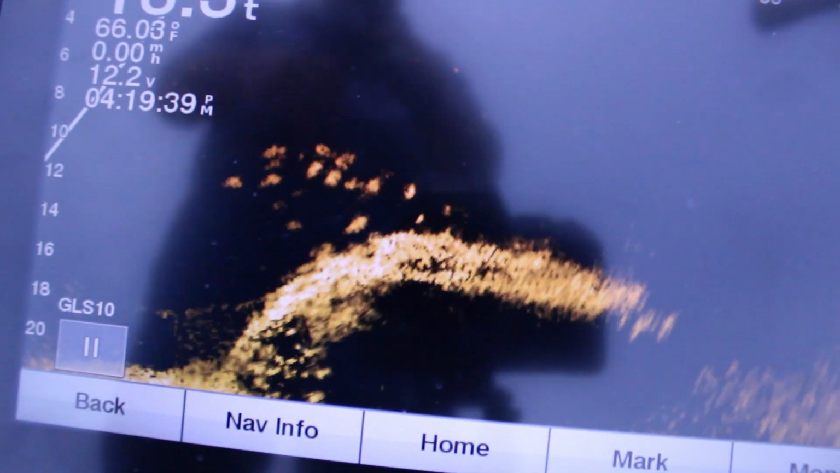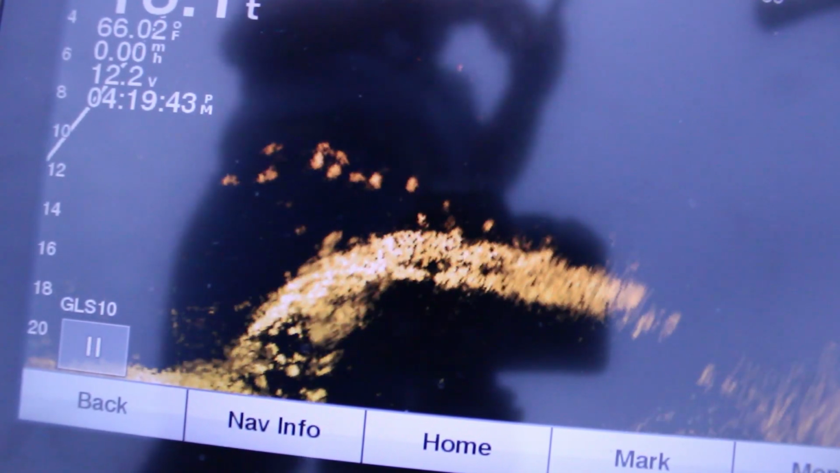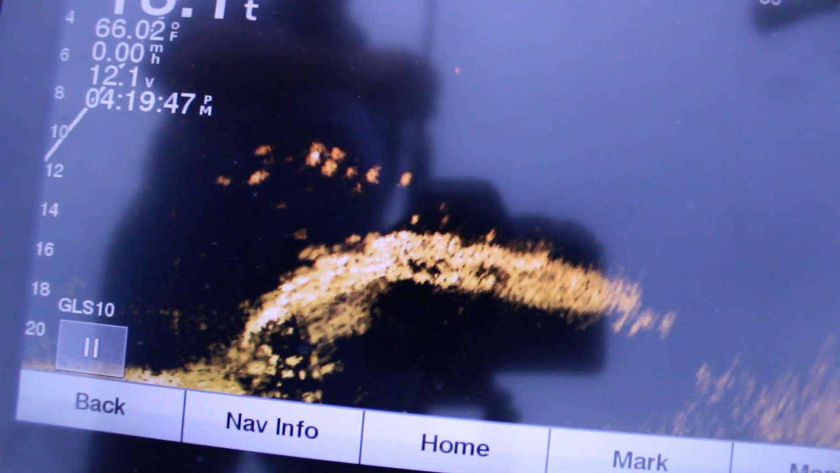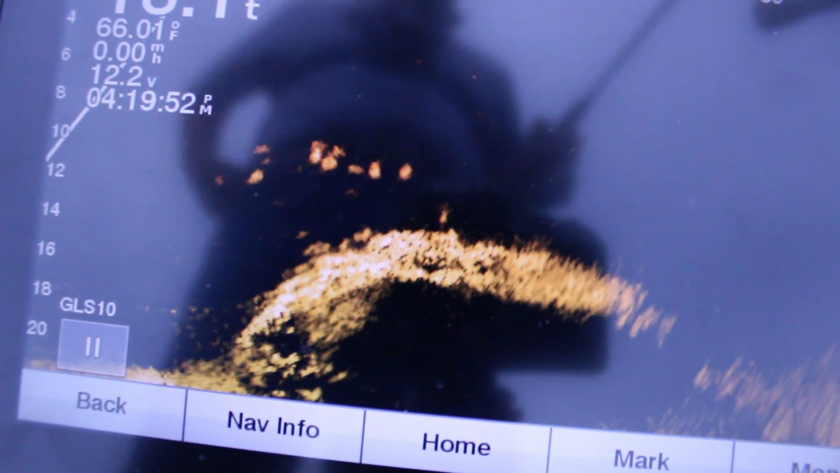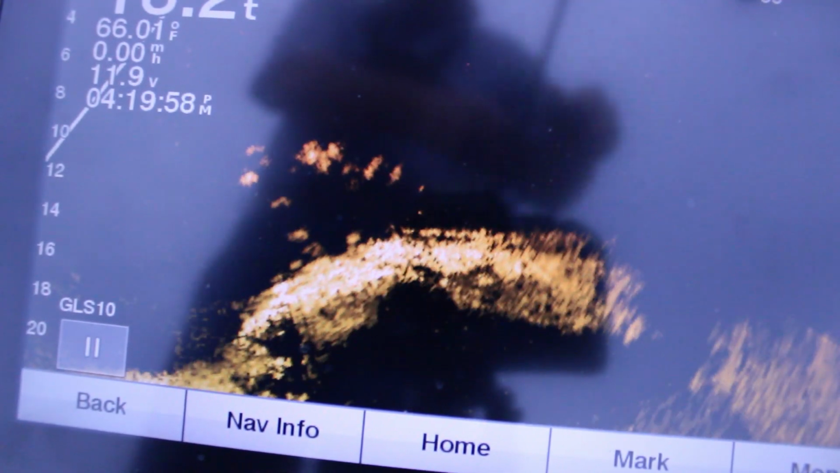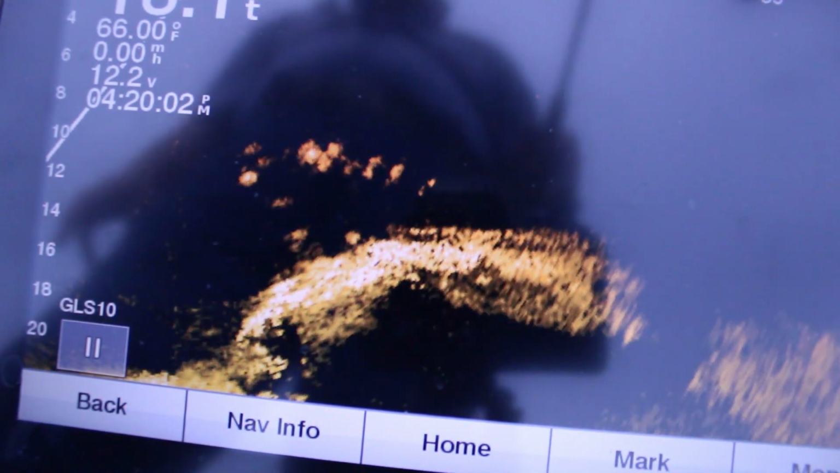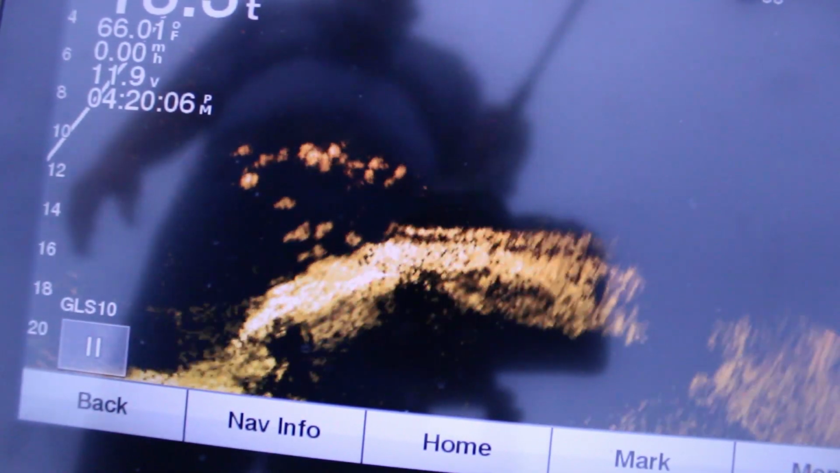And I'm just trying to put a jig here in front of them. There's my bait. See my bait come out of the water just now. I've caught a bass and a crappie off of it. A little bass. But you see my jig falling there now. This is my jig falling. But they're almost under me now. You can see they're 5 to 6, 10 feet out.